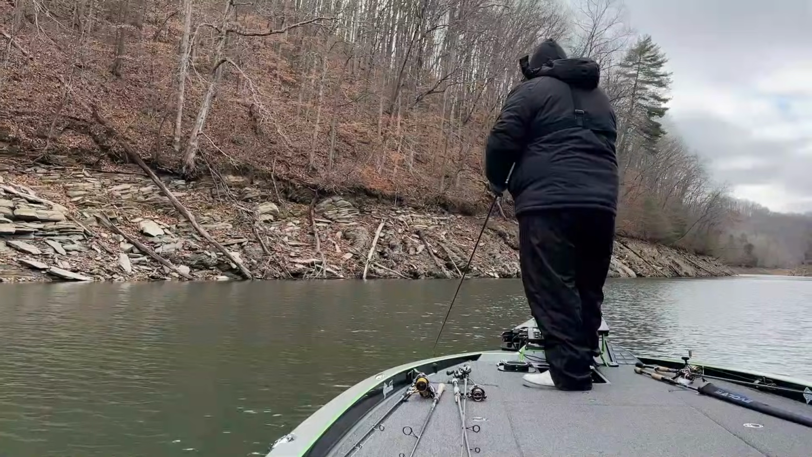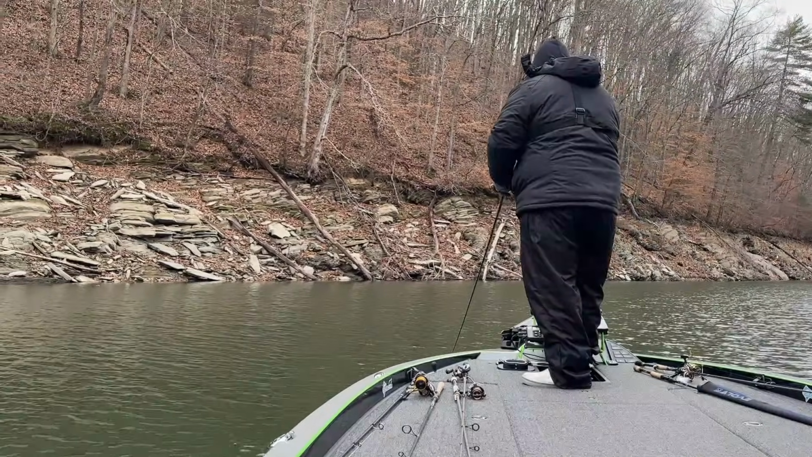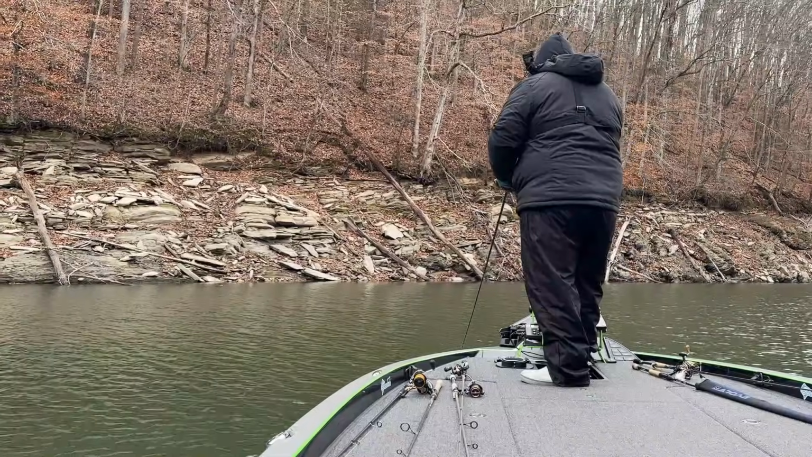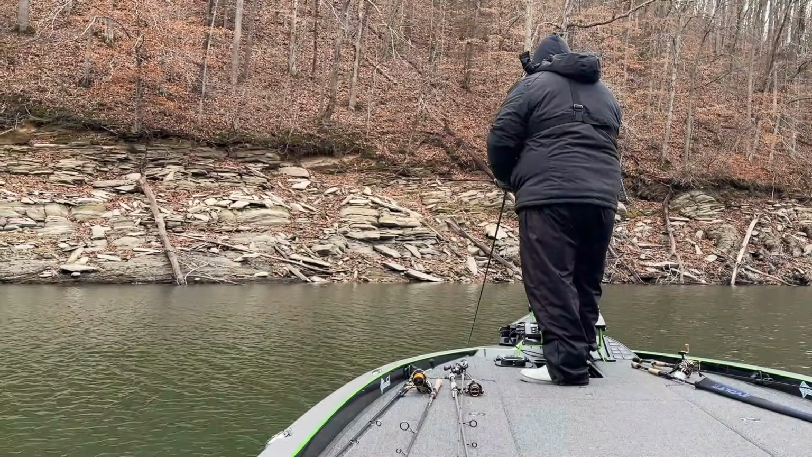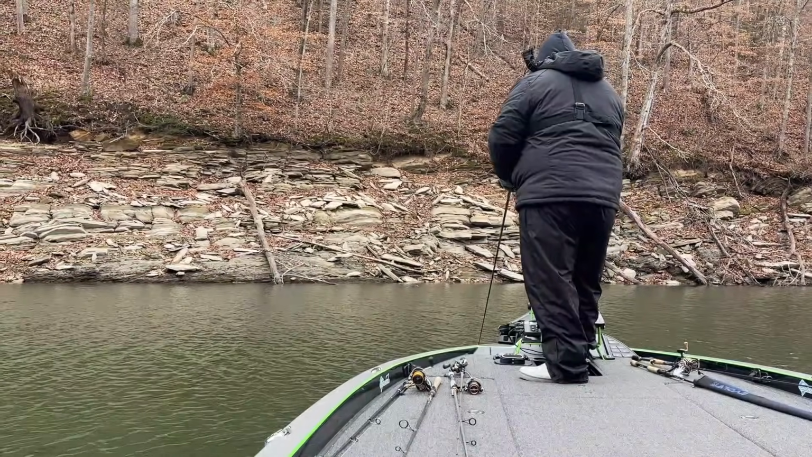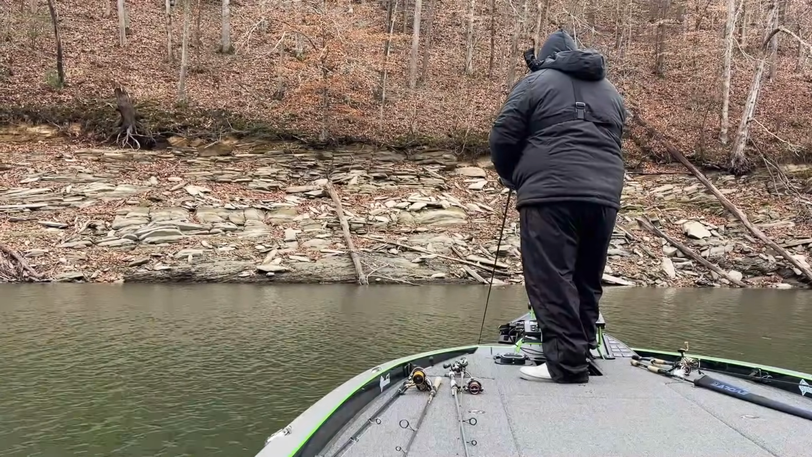You're going to need a little bit of wind. If you're in clear water, it's going to be the key. Something that's going to break up the A-rig as it's coming through the water. And then you're going to need to really fish painfully slow. Painfully slow. It's winter time. Slow roll that.